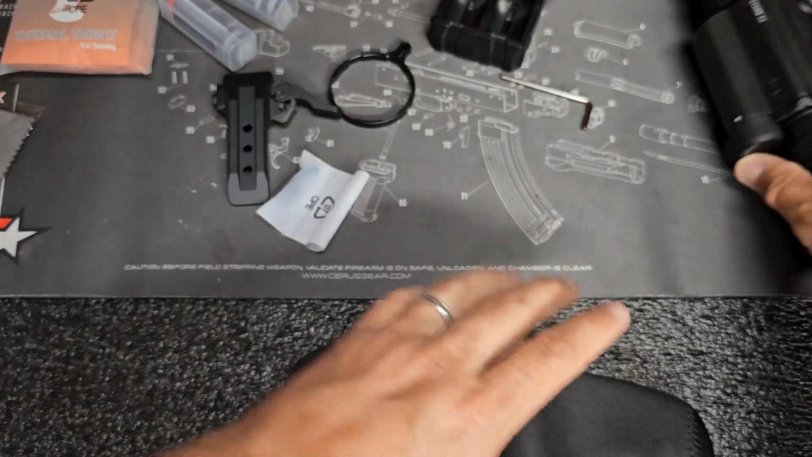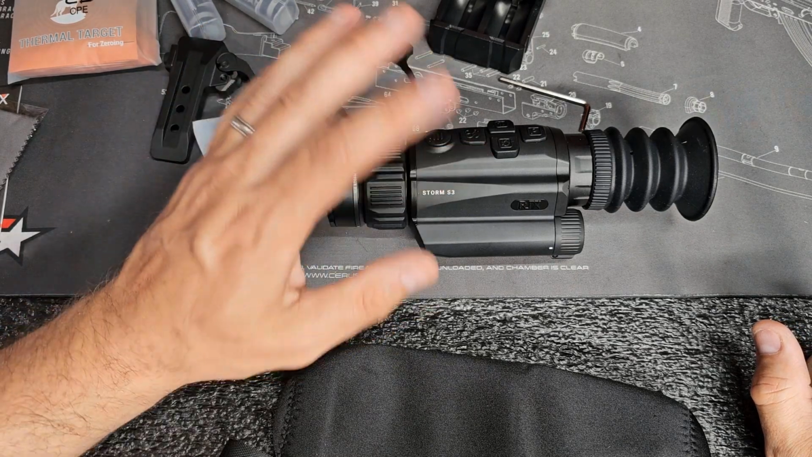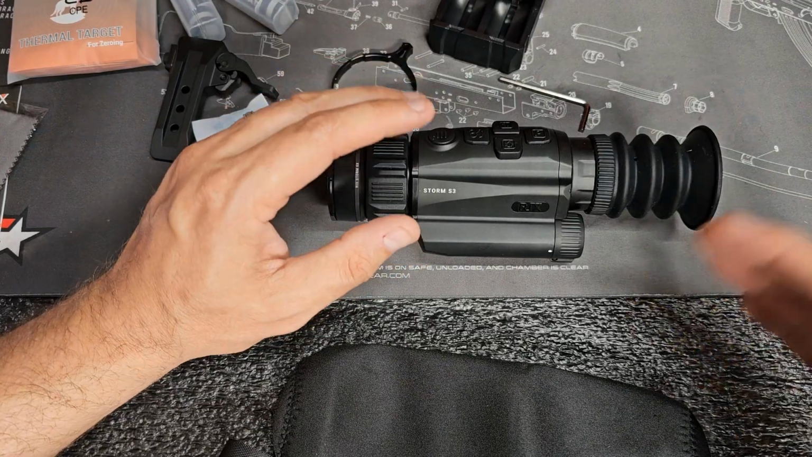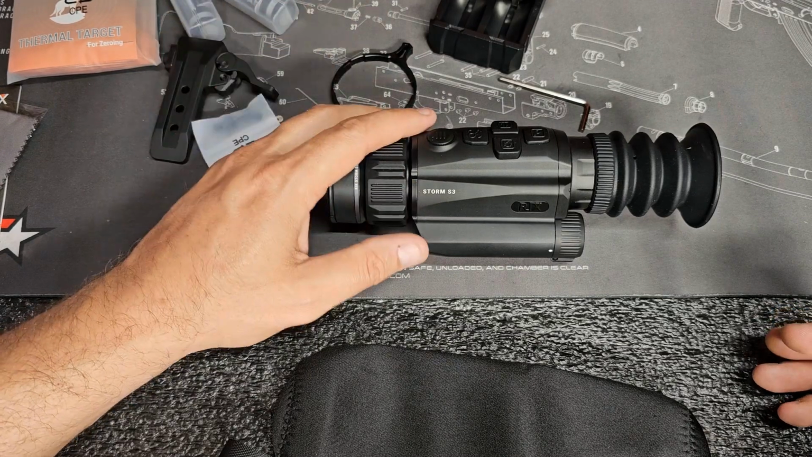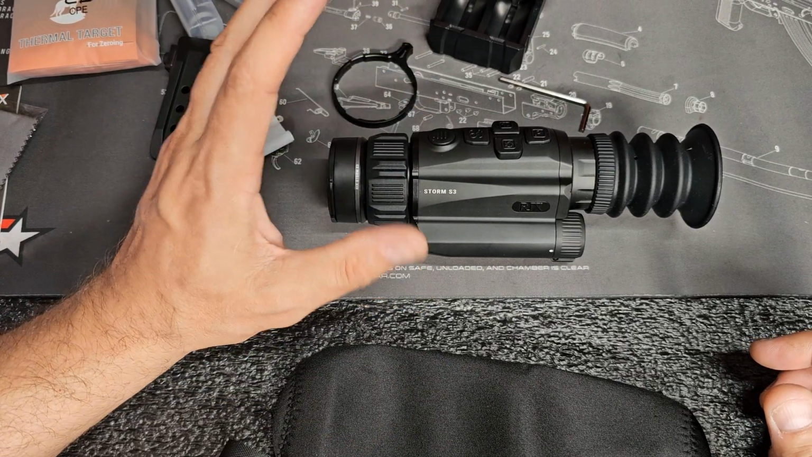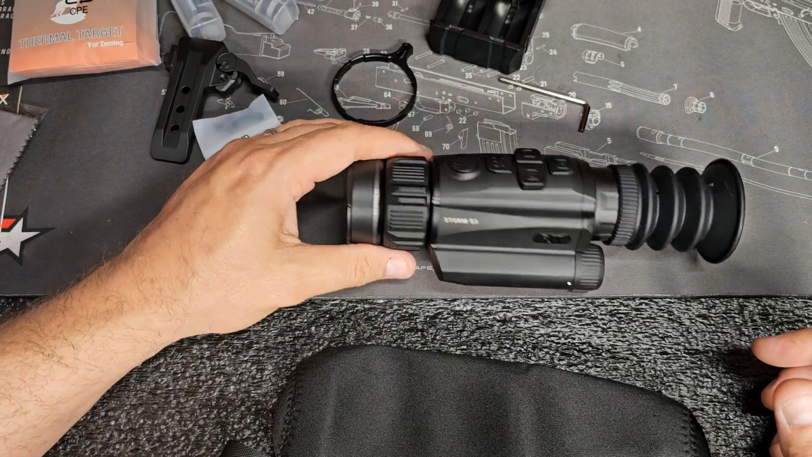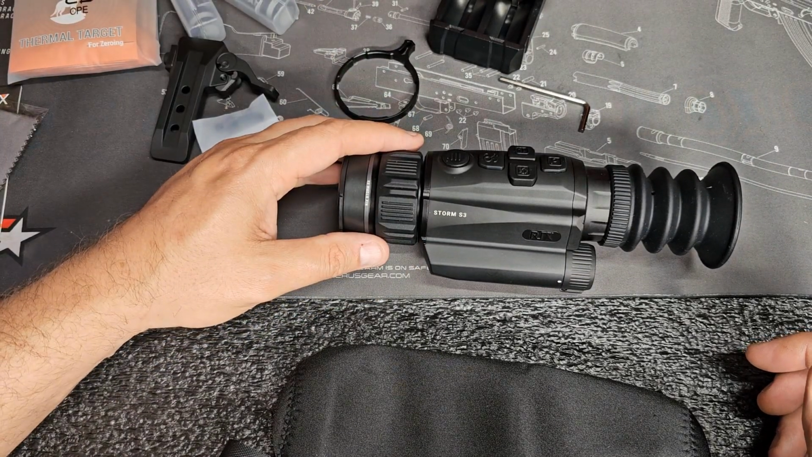So let's get this mounted on a rifle. We're going to get some footage through it. I definitely want to see all the magnification levels. This does have various thermal outputs, so you can do white hot, black hot, multicolor, predator view. All the cool things that we've seen in the little handheld unit in my first video are going to be packed into this, but with increased resolution. So I cannot wait to see how much clearer this is as compared to that other one. So let me get this put together, mounted on a rifle. Meet you guys back at the hide.